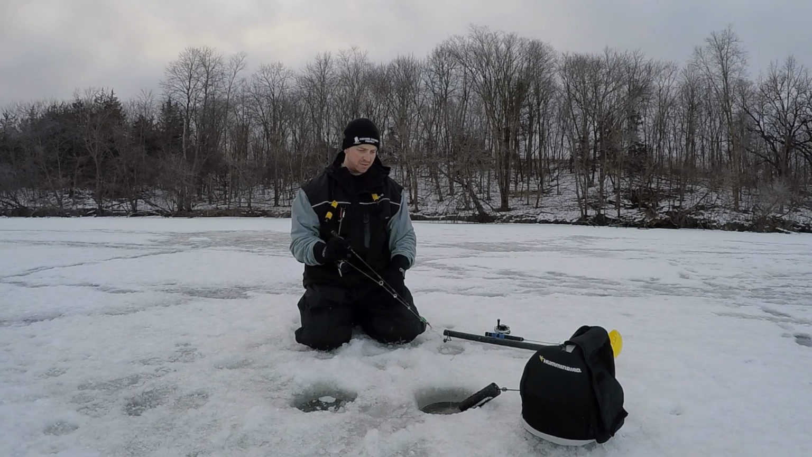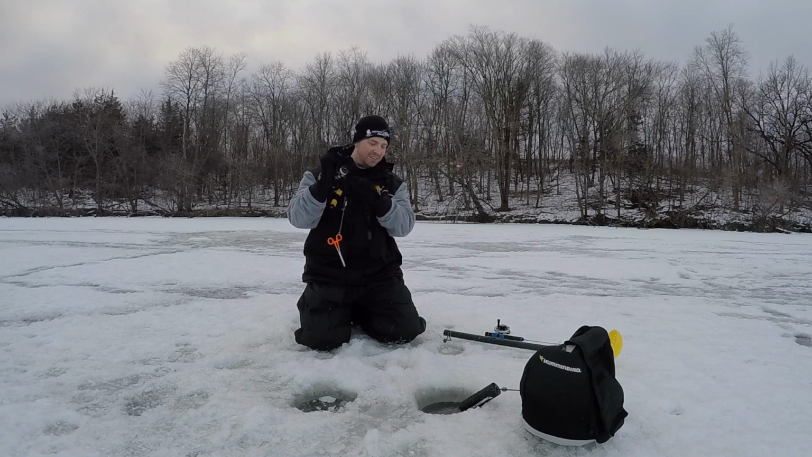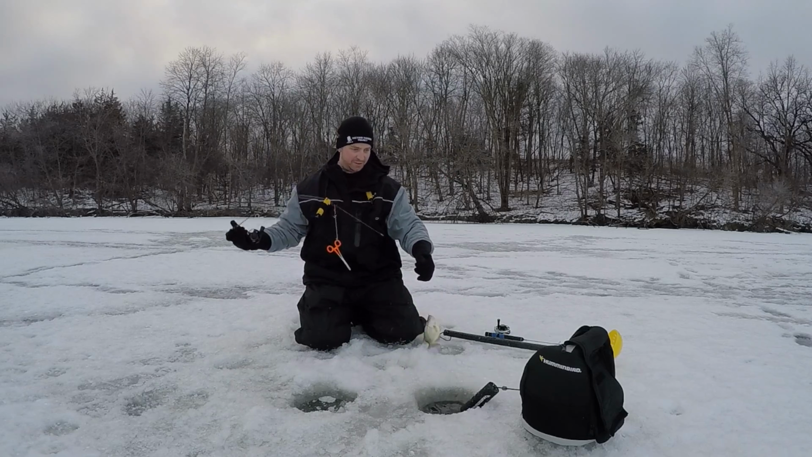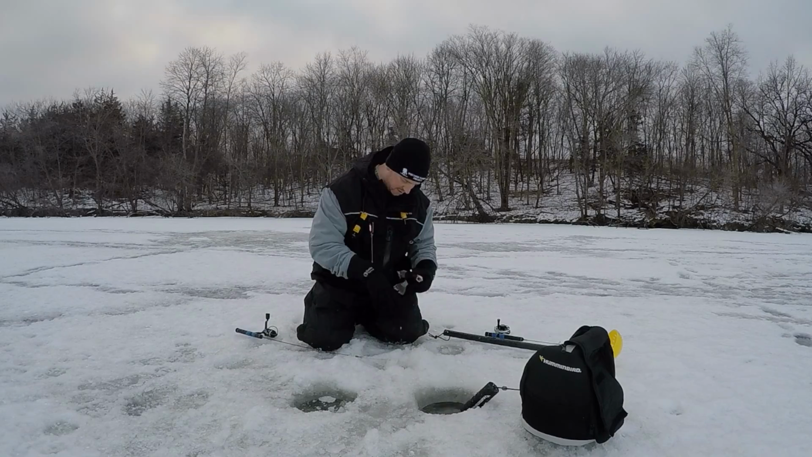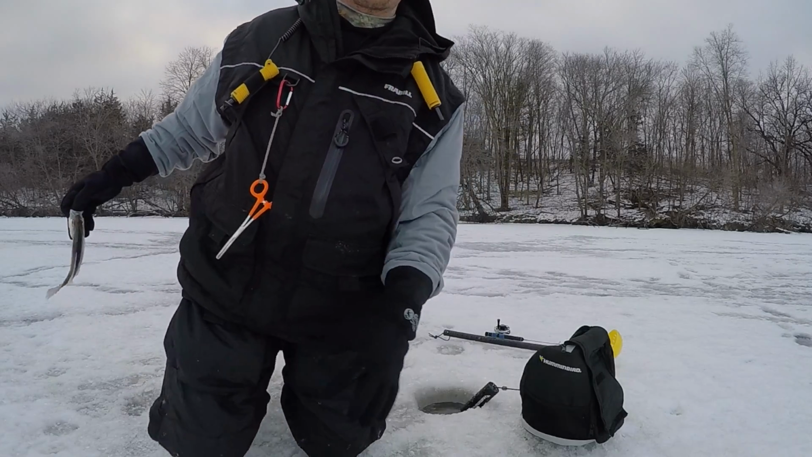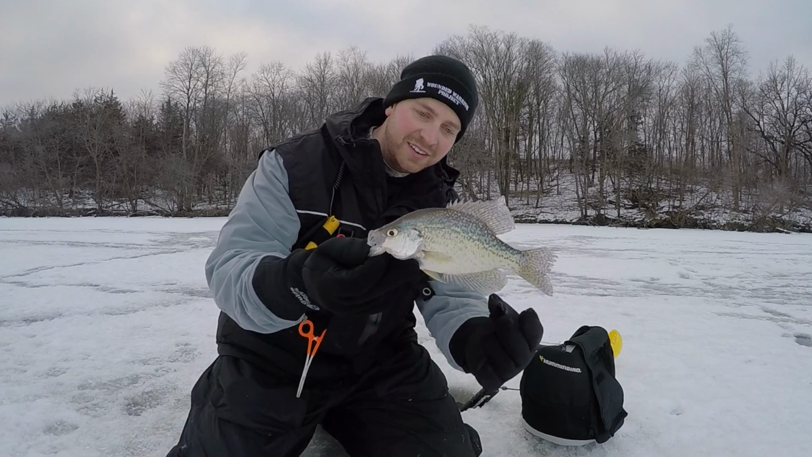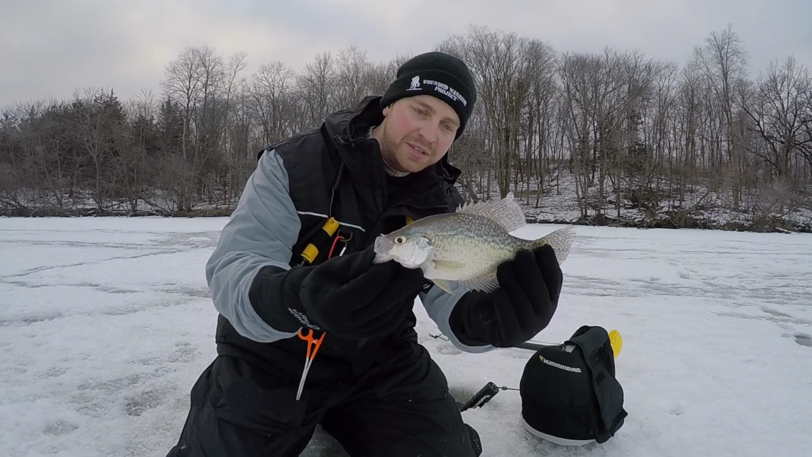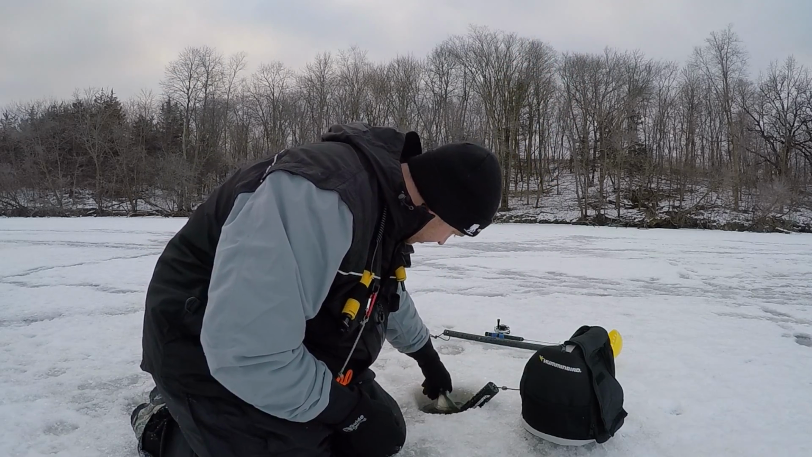Come on. There's one, finally. Oh, that took long enough. All right, guys. Well, it took a while, but we finally found a nice little crappie. So I'm gonna get this guy back before it gets too cold on him.